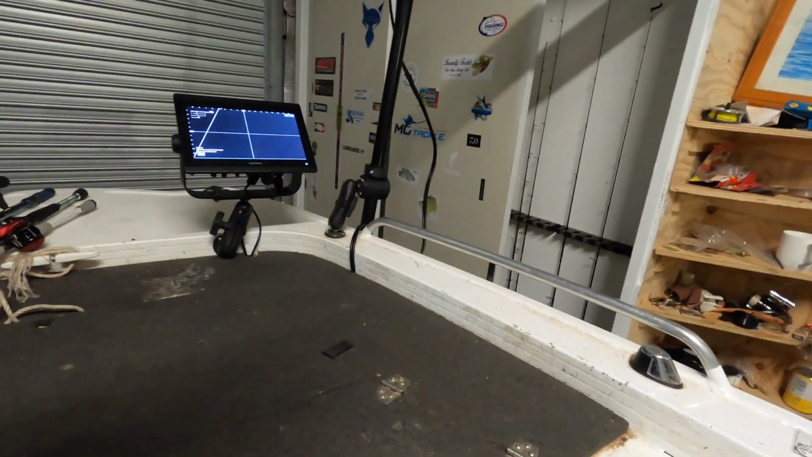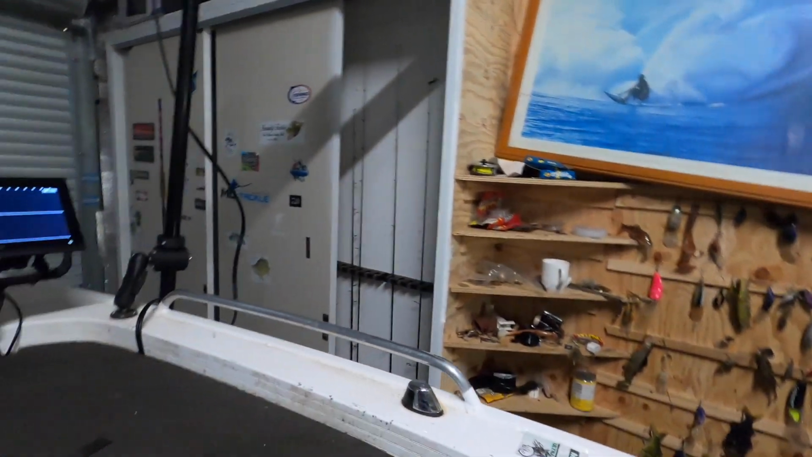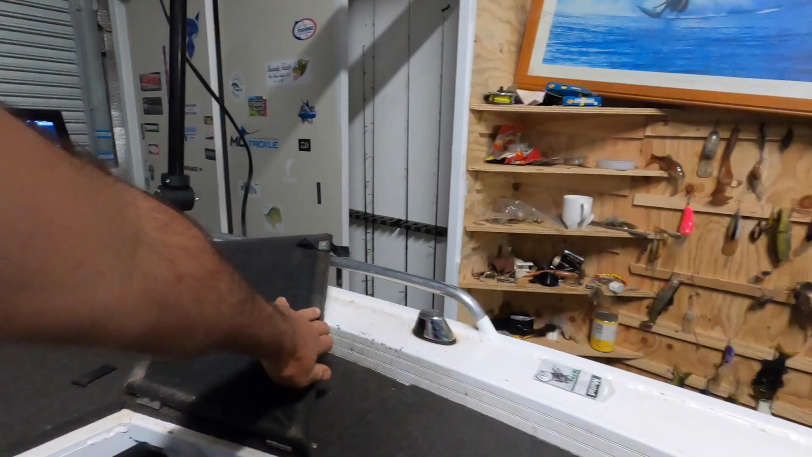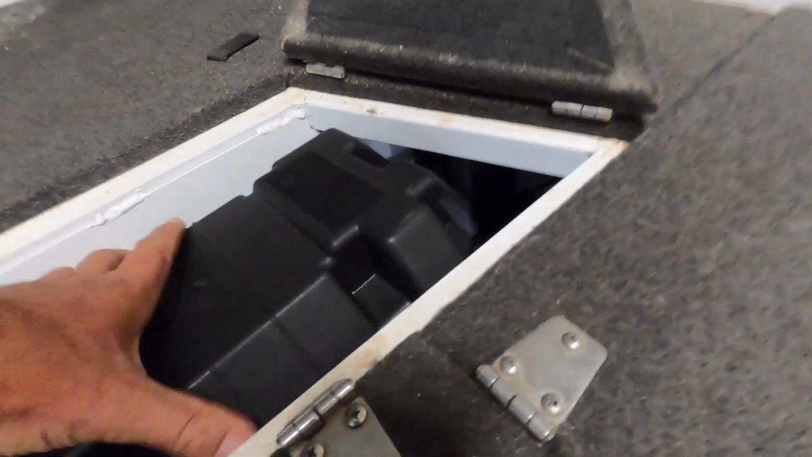I do have inline fuses and stuff running there. I've adapted onto the power cable there and just upped the gauge of that wire to a decent sort of gauge. But that's basically just mounted onto that plate there, which I can access. Well, this is going to be a rough bit of footage, but I can access that black box through there, or just take a few screws out and pull that front part of the deck off.